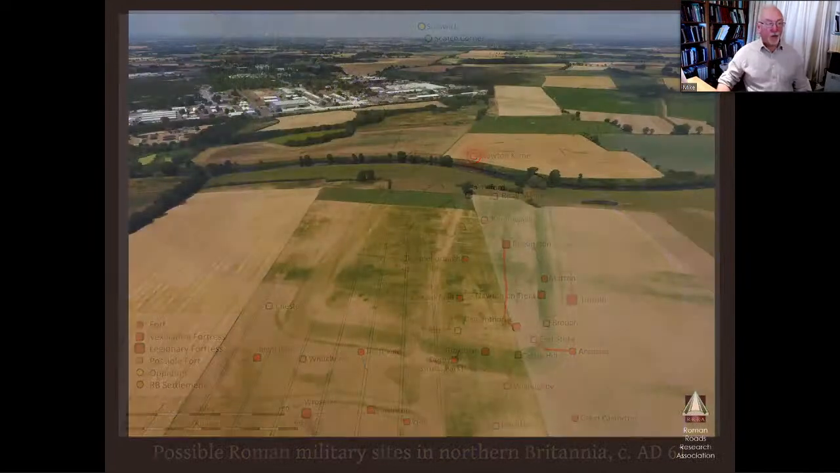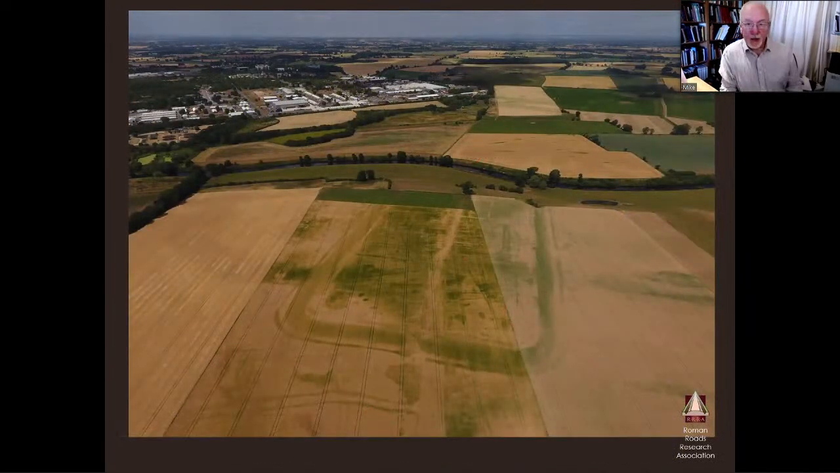Newton-Kyme sits on the River Wharfe. That's an aerial I took in 2018. Unfortunately, we've been unable to gain permission to survey the site. We're entirely dependent on aerial photography, which is why I took these drone shots in the summer of 2018 when conditions were particularly good. You can see the road approaching through the Vicus, which is just off the shot to the south and heading north through the large late fort and in turn through an earlier one there.